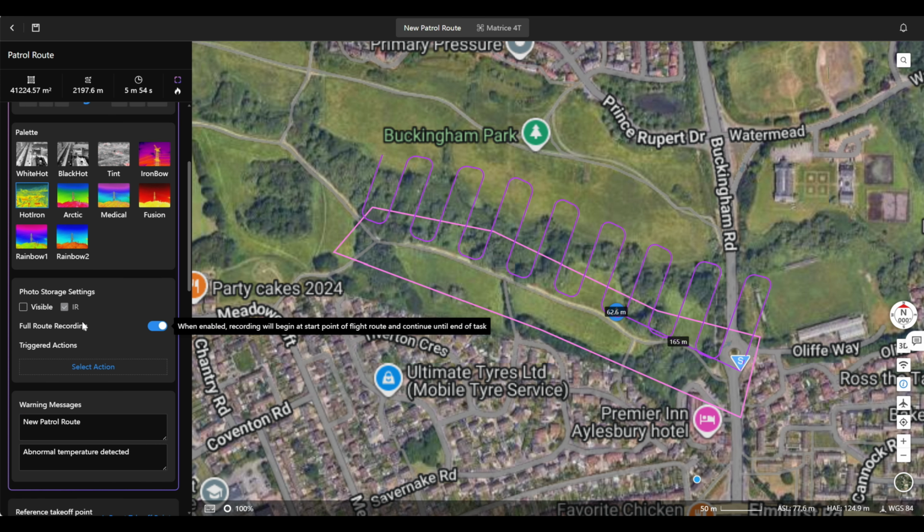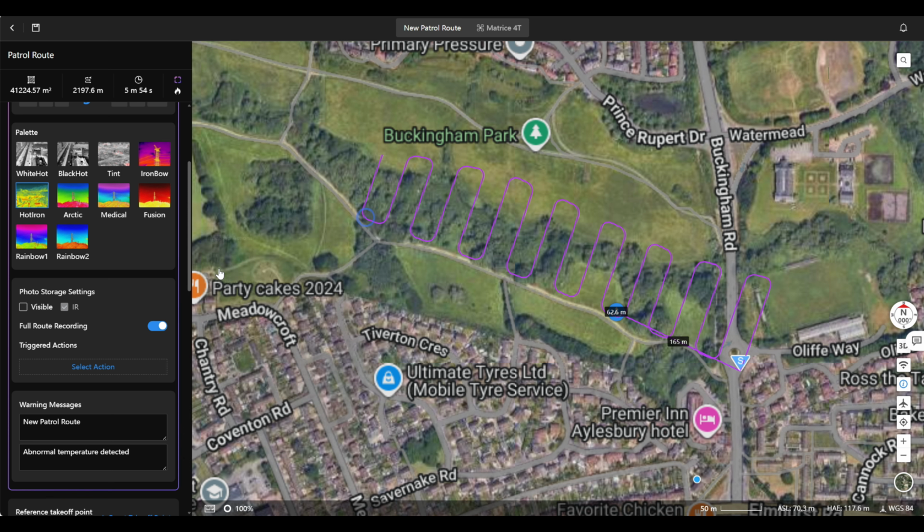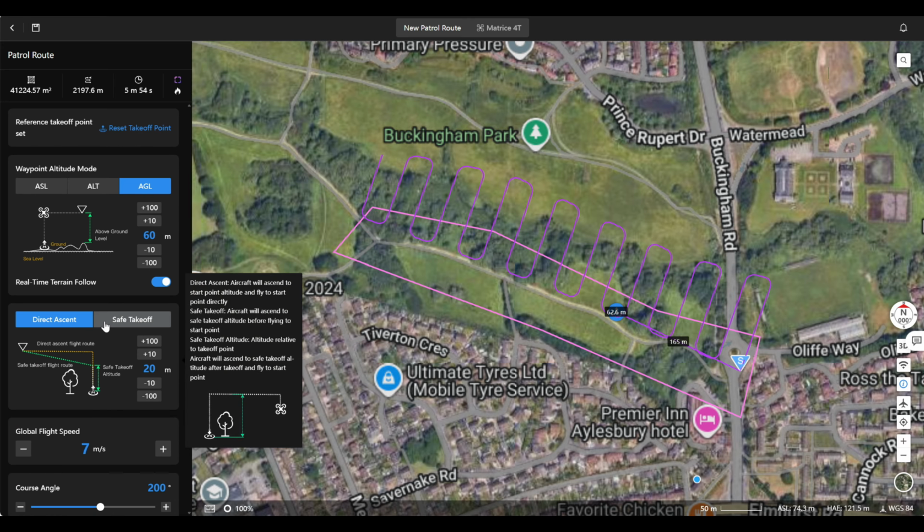And then the photo storage setting will do IR, but you can also add visible, and you can also select an action like we had before. And everything else is the same.